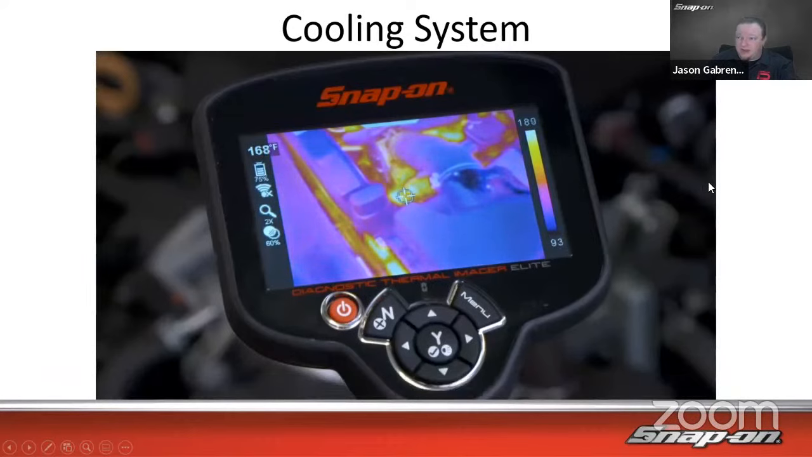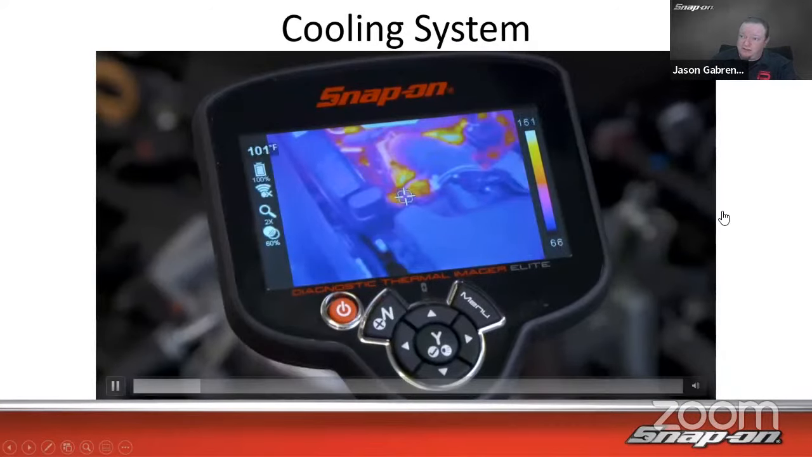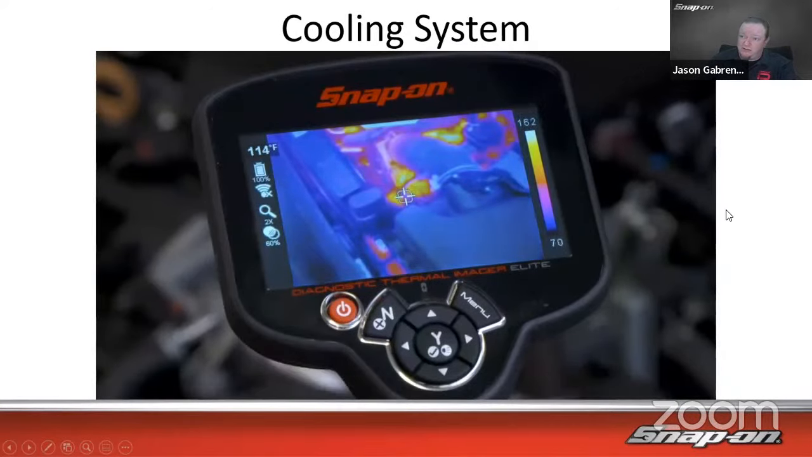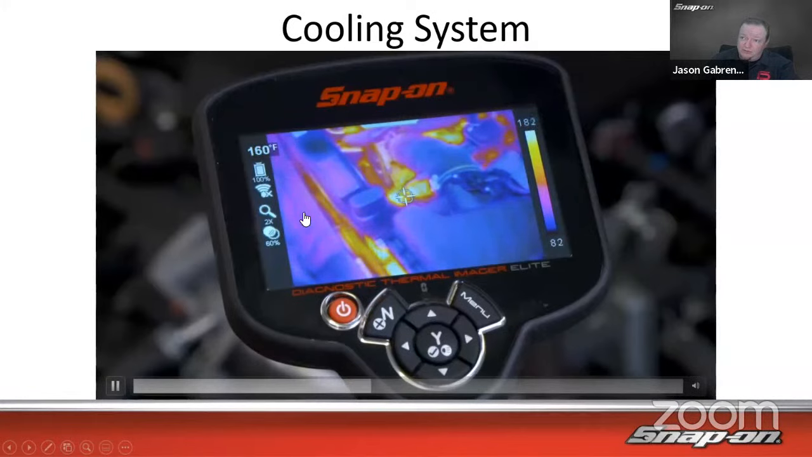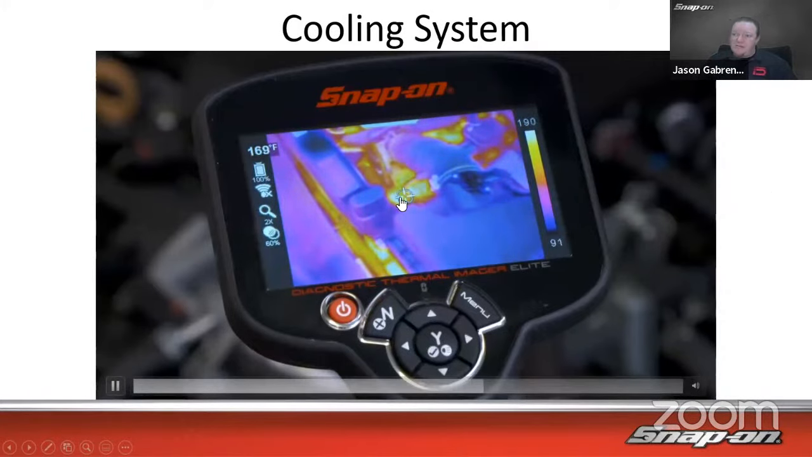We were able to capture that. Did that a couple weeks ago. So once again, it's going to loop back. So there's the lower hose, heats up. You can see how it heats up, fills the radiator, and then warms up everything else around it too. So I thought that was kind of a neat little capture. Being able to see how the coolant flows through the engine into the radiator and how everything just kind of heats up at that point. It's kind of a neat little thing.